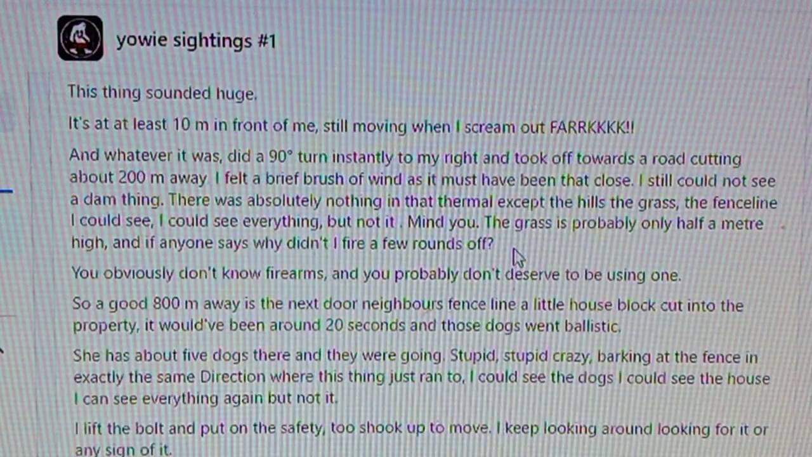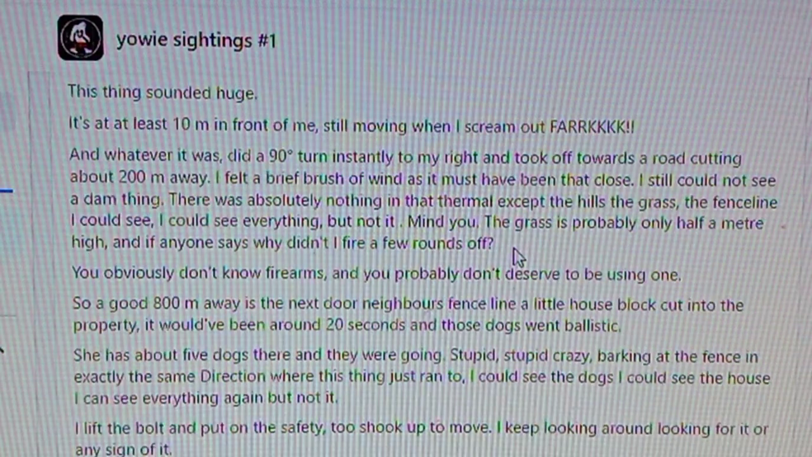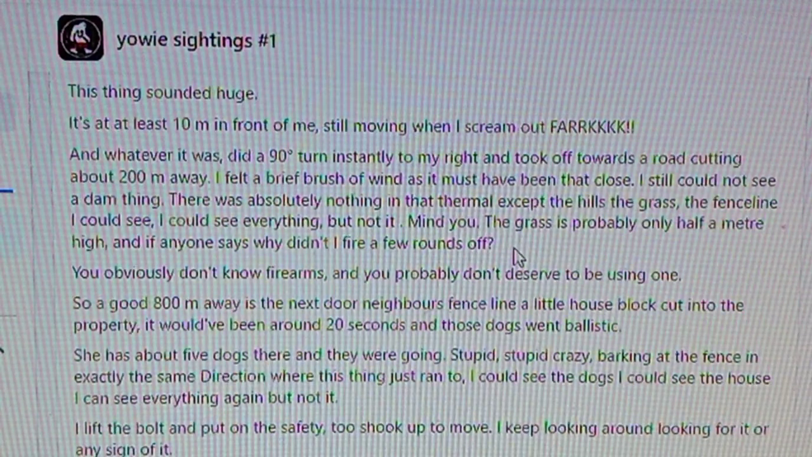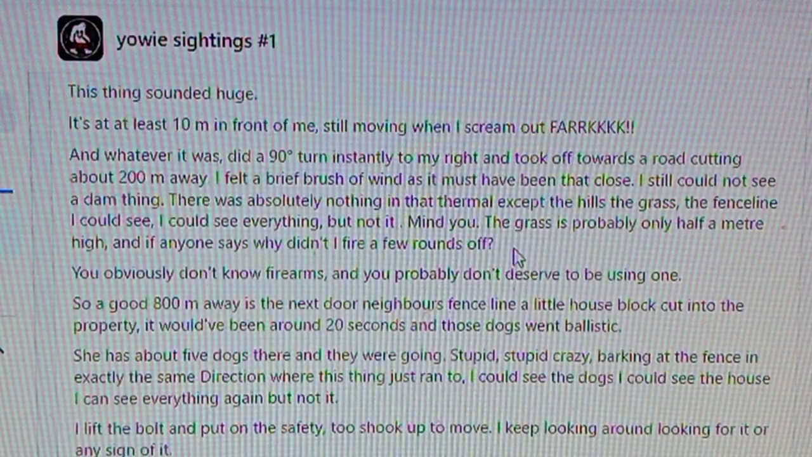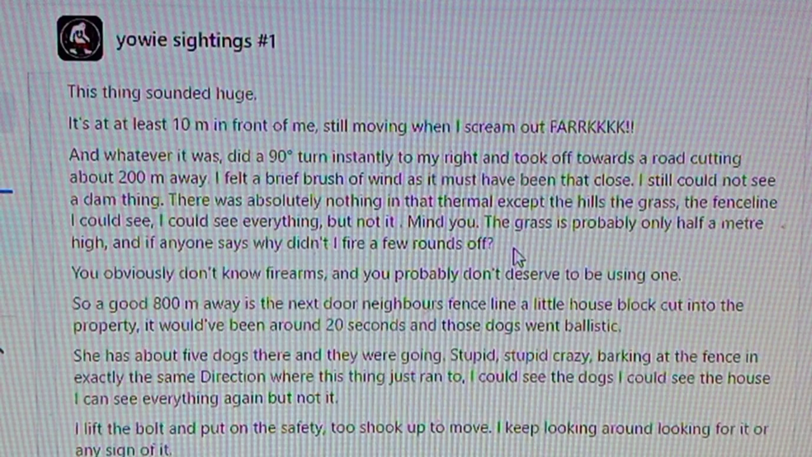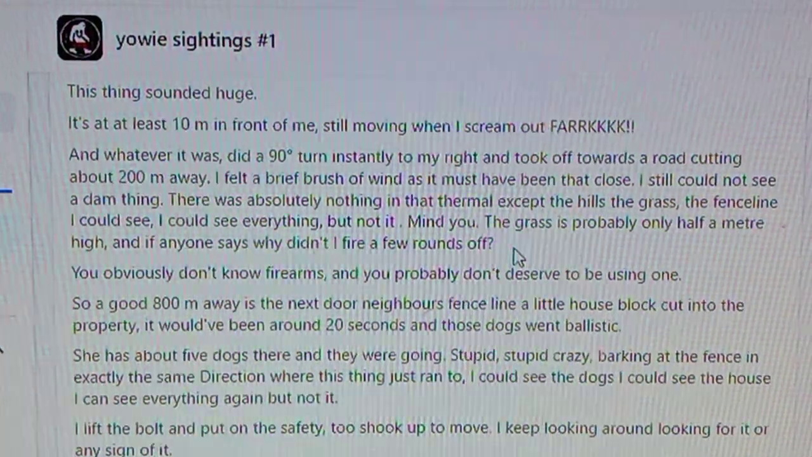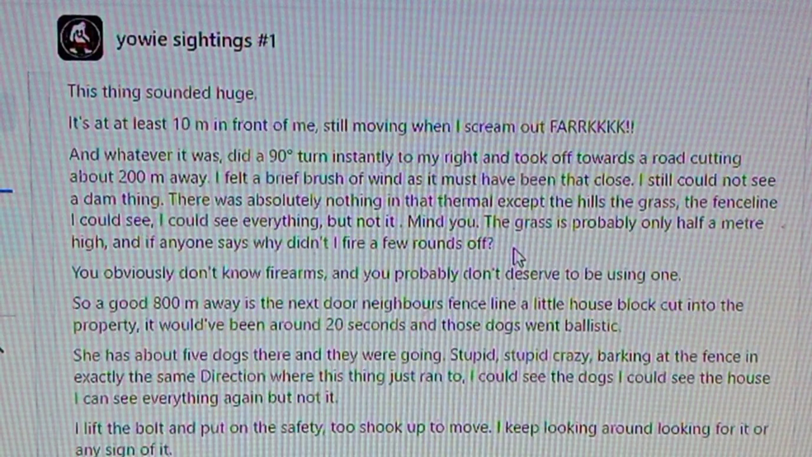So a good 800 metres away is the next door neighbour's fence line, a little house block out into the property. It would have been around 20 seconds and those dogs went ballistic. She has about 5 dogs there. They were going stupid crazy, barking at the fence in exactly the same direction where this thing just ran to. I could see the dogs, I could see the house, I could see everything again, but not it.